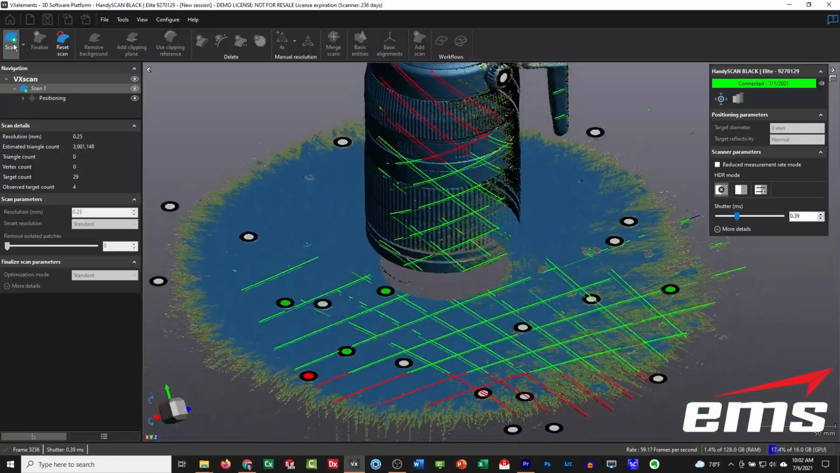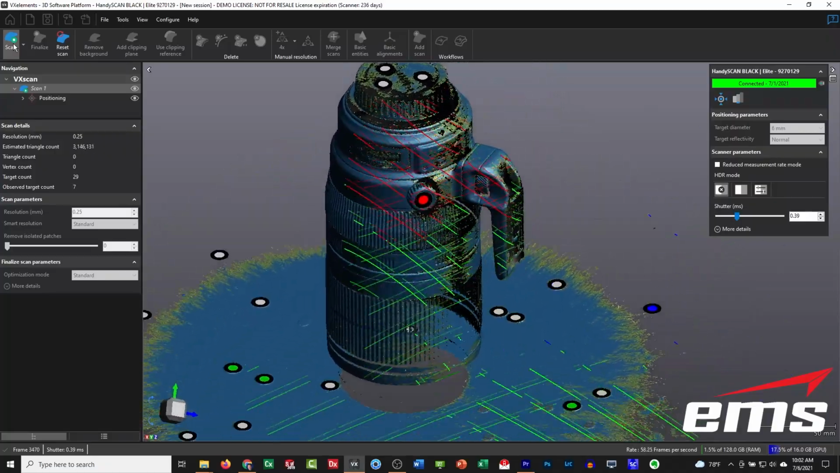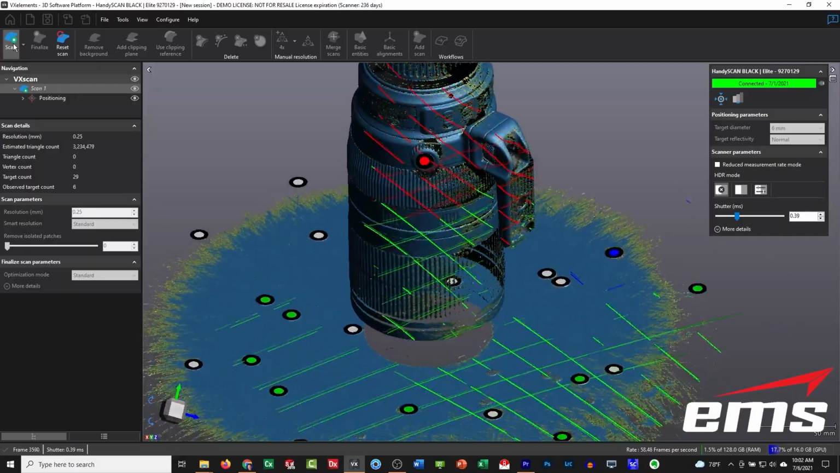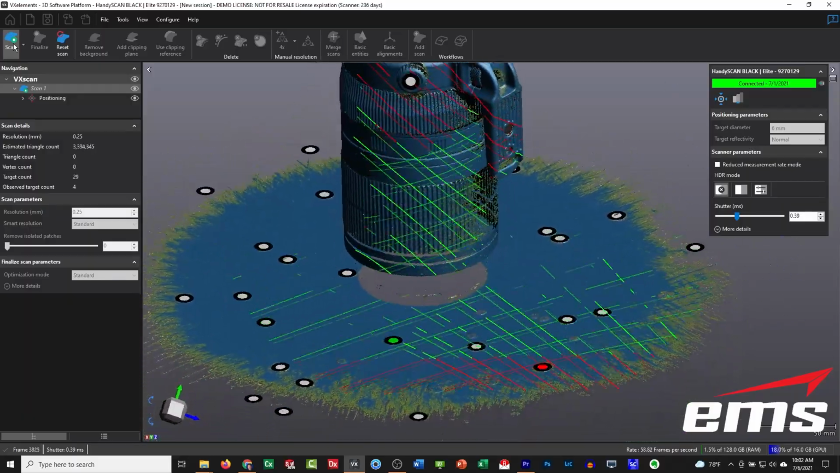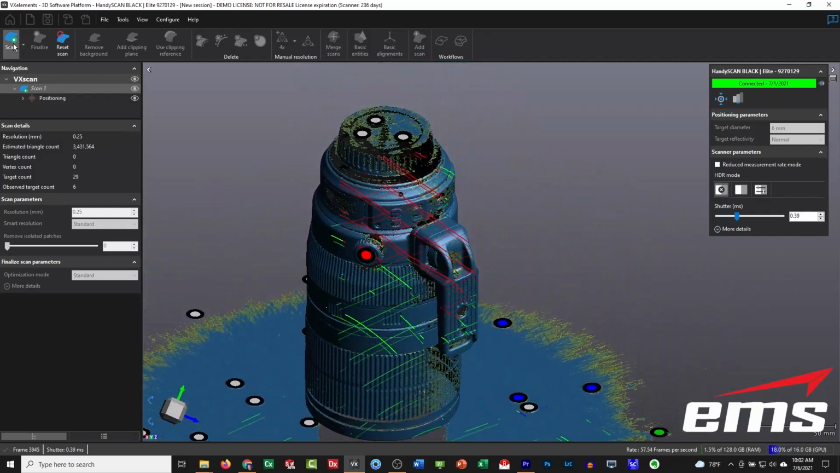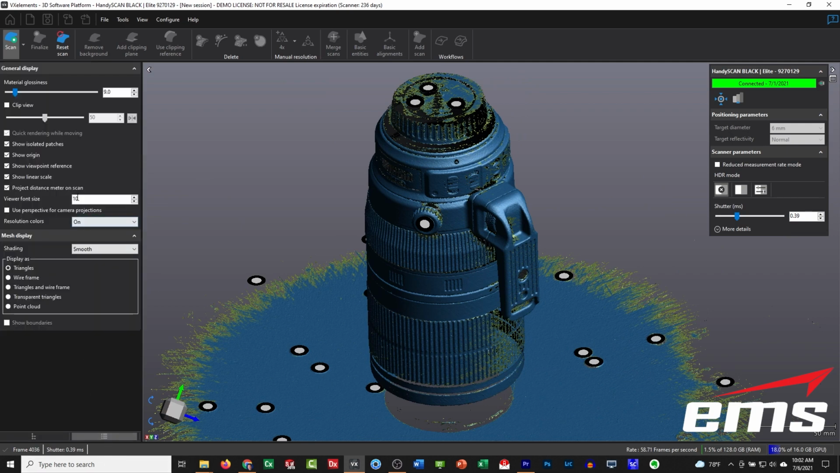So it is a nice feature, and it will become important for the smart resolution because in order for it to work, you've got to have enough raw scan data in those areas. So you just keep working that till you get what you need. And again, that's under the General Display tab called Resolution Color.